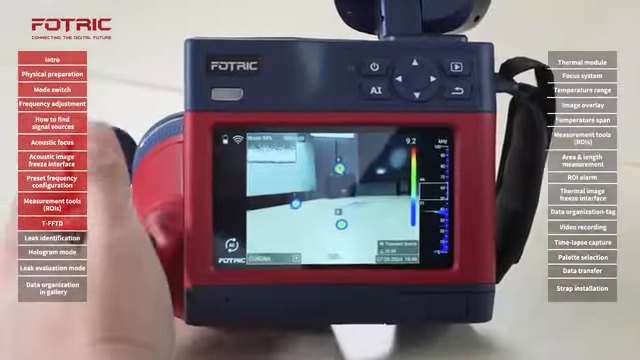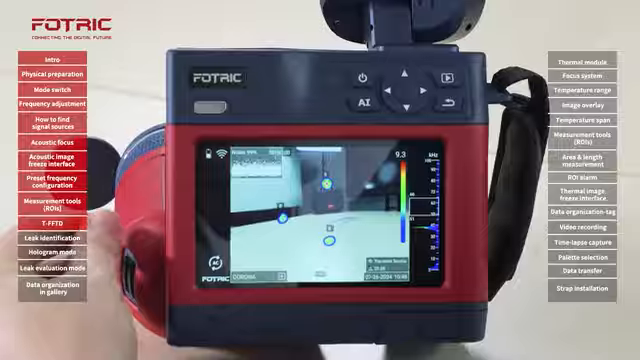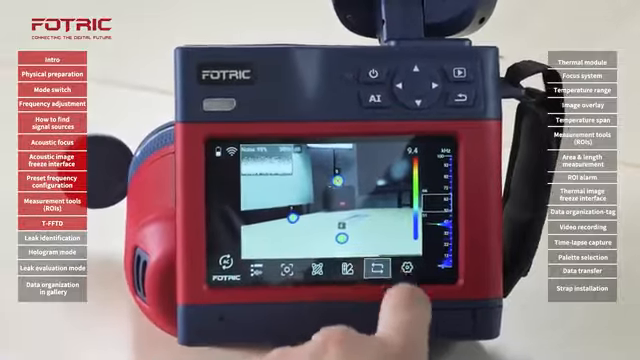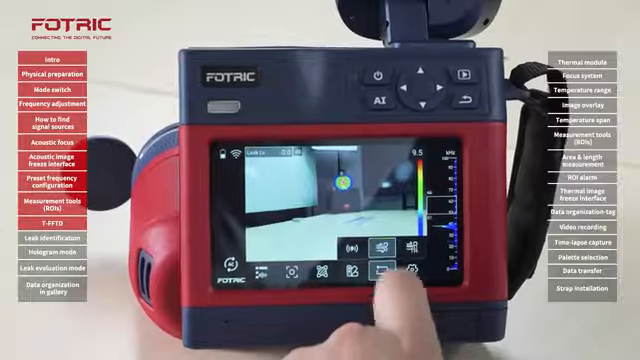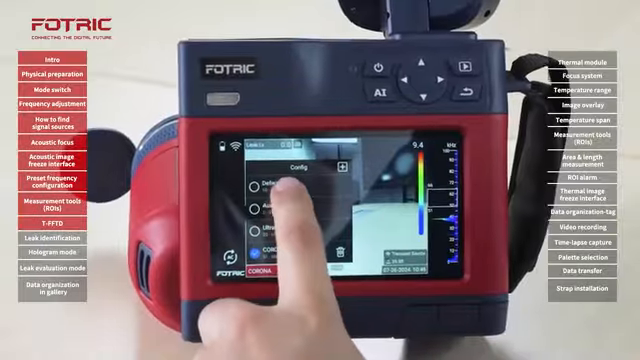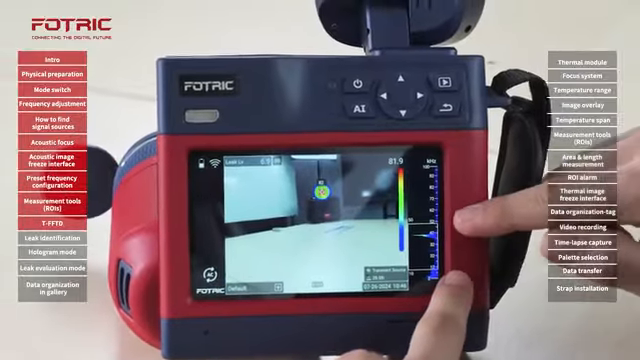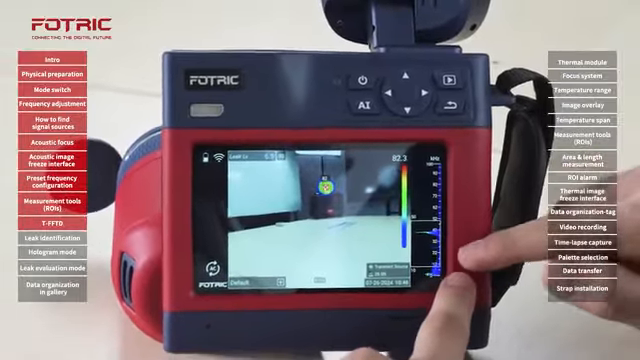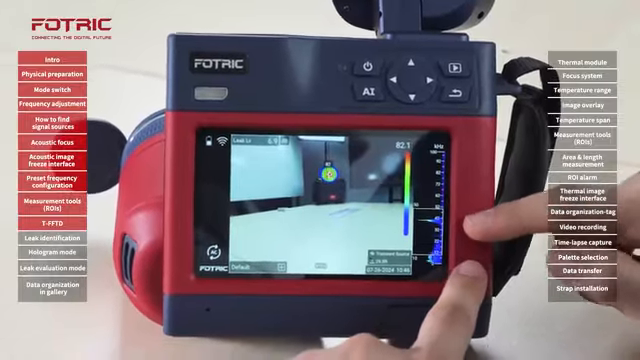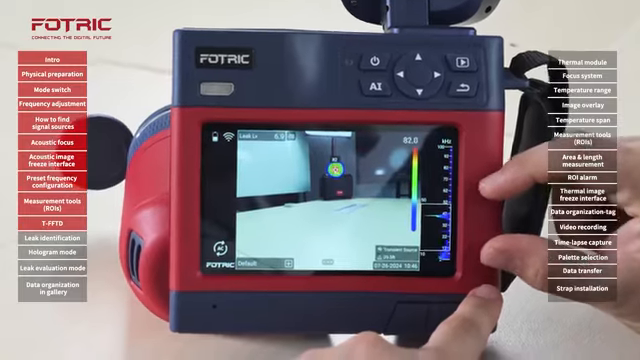For the following part, we're going to learn how to use the camera to identify and measure leaks. So first of all, I will go and switch to the leak mode. When I go on leak mode, I want to make sure that I'm using the default mode first. The default mode goes from 10 to 50 kilohertz. From 10 to 20 is audible range. From 20 and above is ultrasound range. So you can see that this is quite a broad spectrum.